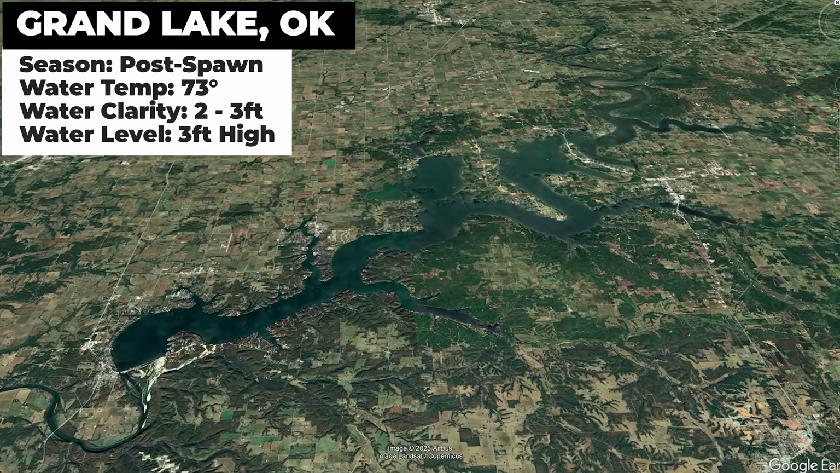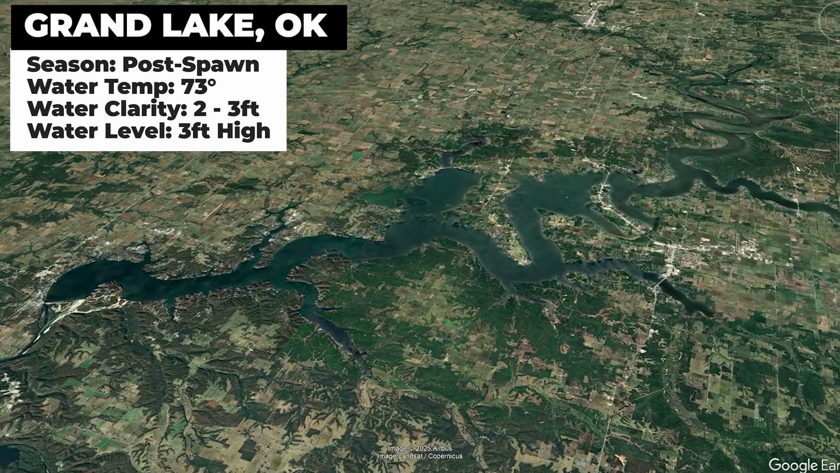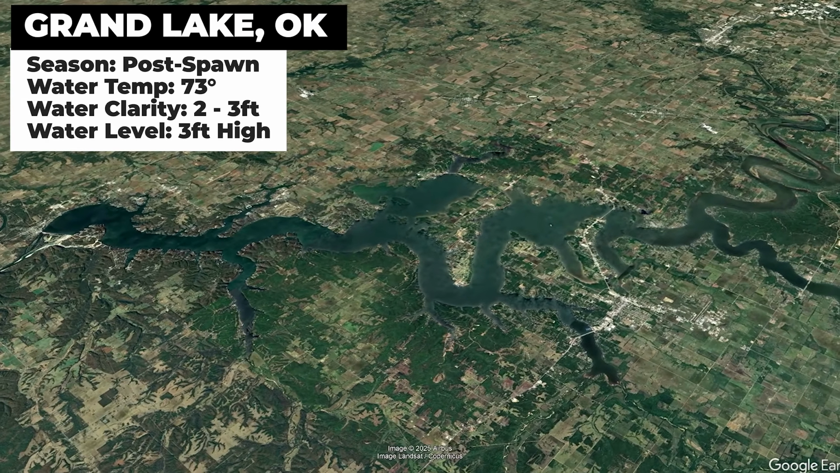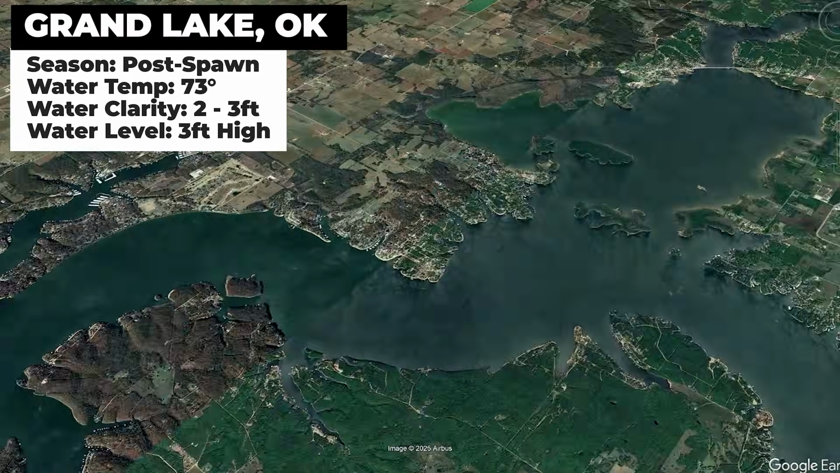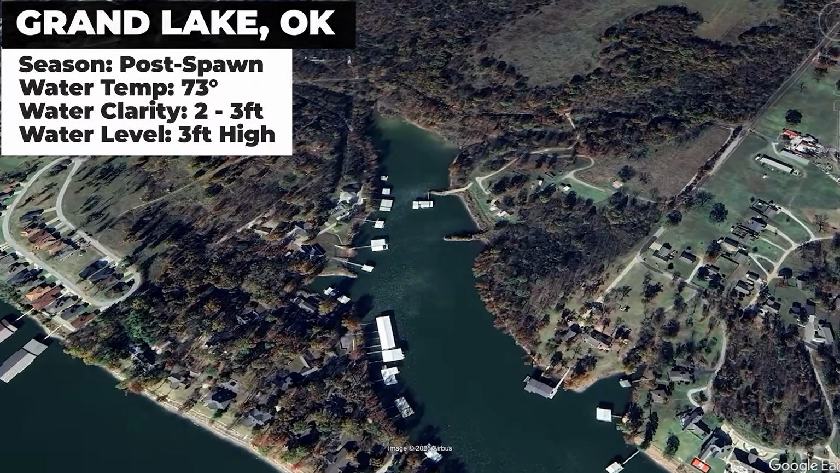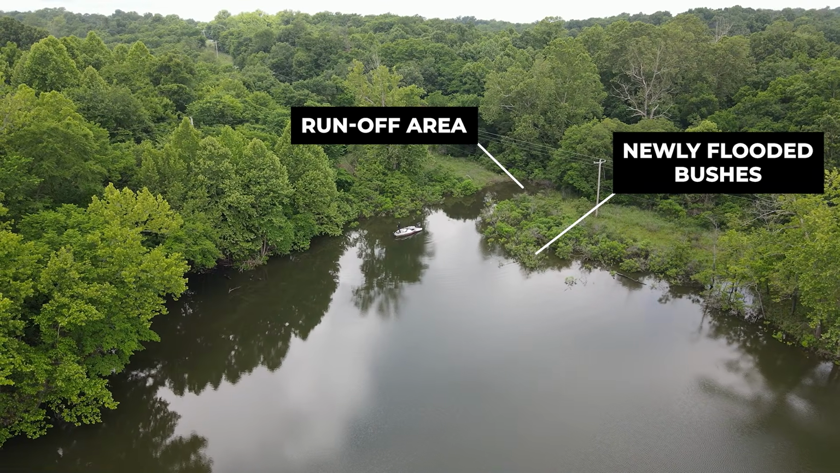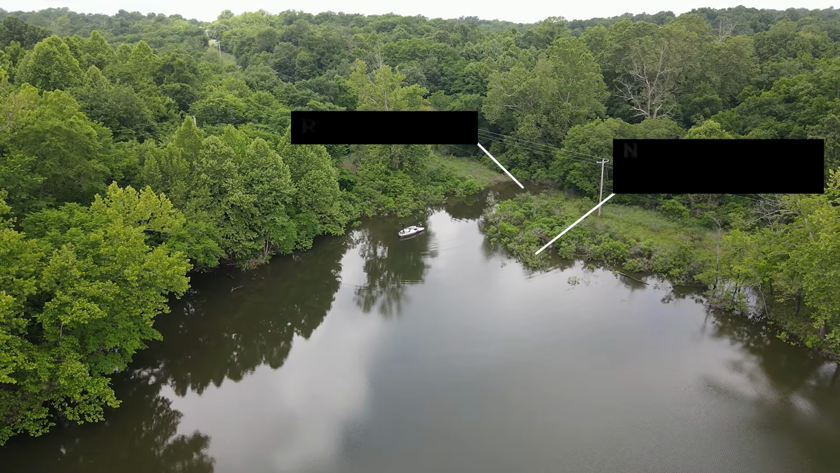Now that I've explained the 3 factors I'm looking for in a good runoff area, let's head out to Grand Lake in Oklahoma and put them into practice. I'm here at the end of May, and there's been a ton of rain in Oklahoma this year, so there's a lot of good runoff areas to choose from. Because there's been so much rain, a lot of the major creeks are blown out, so I decided to start in a smaller creek off the main lake with a couple of runoff areas in the back.